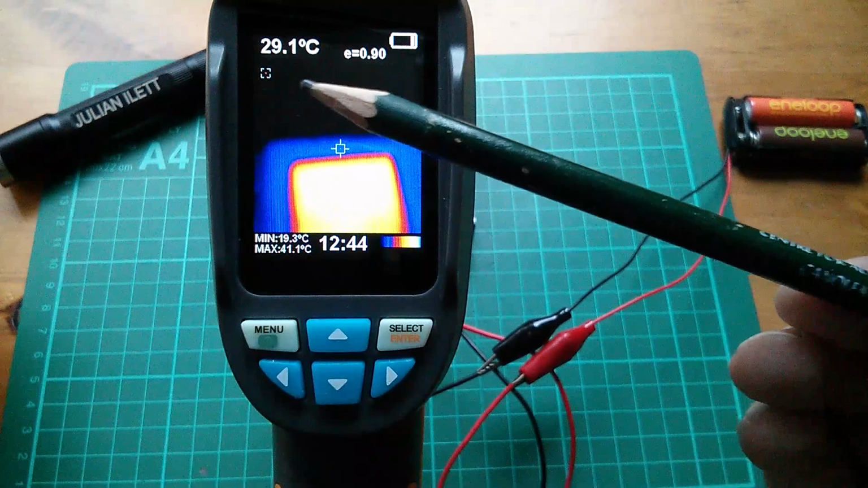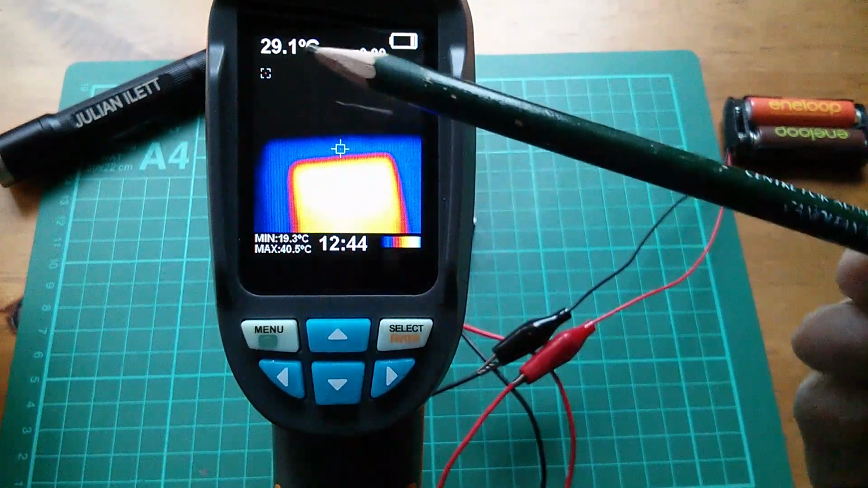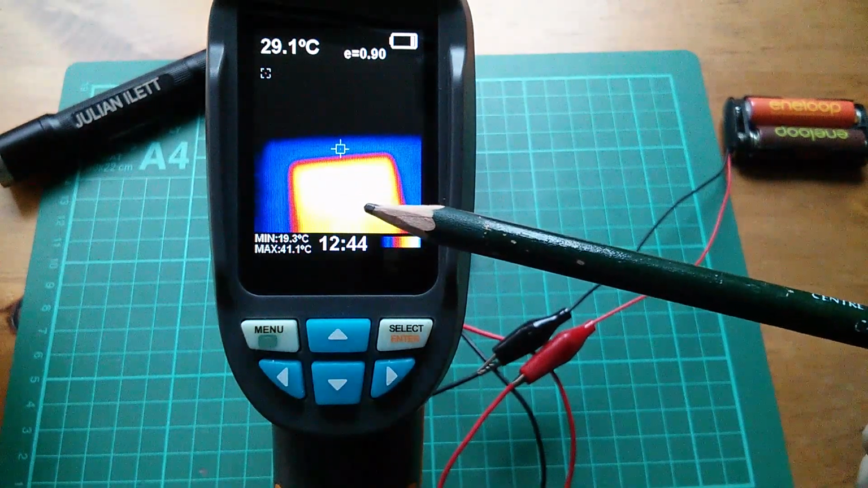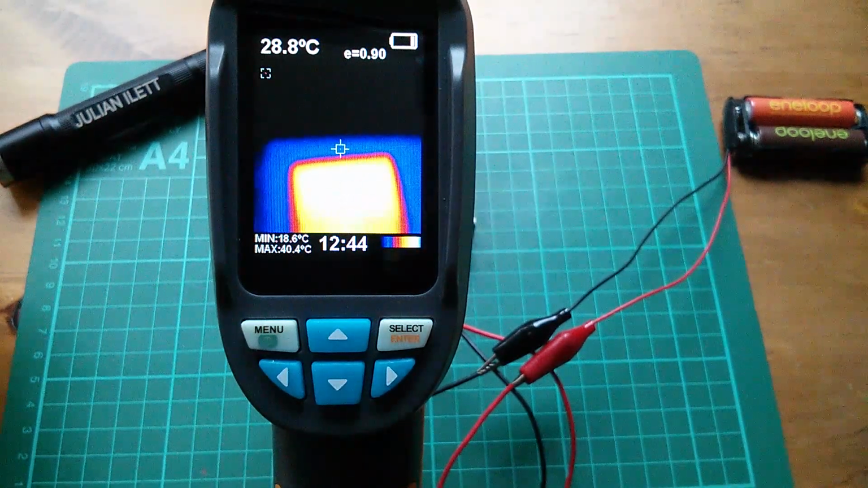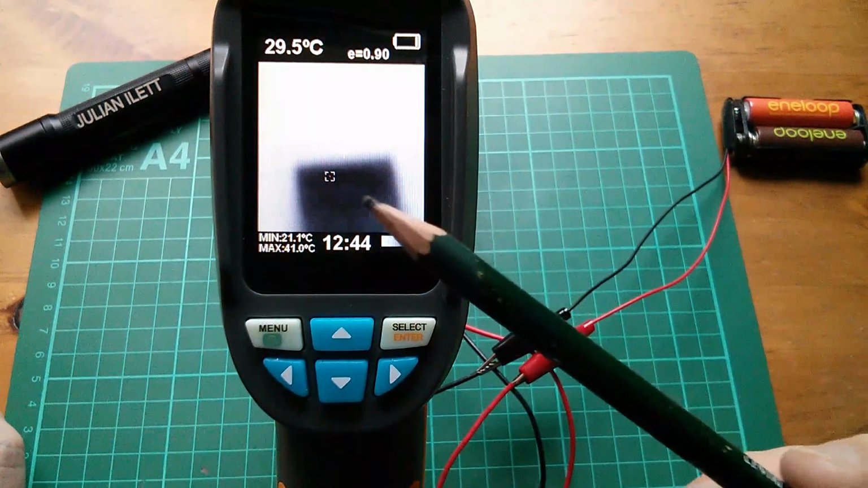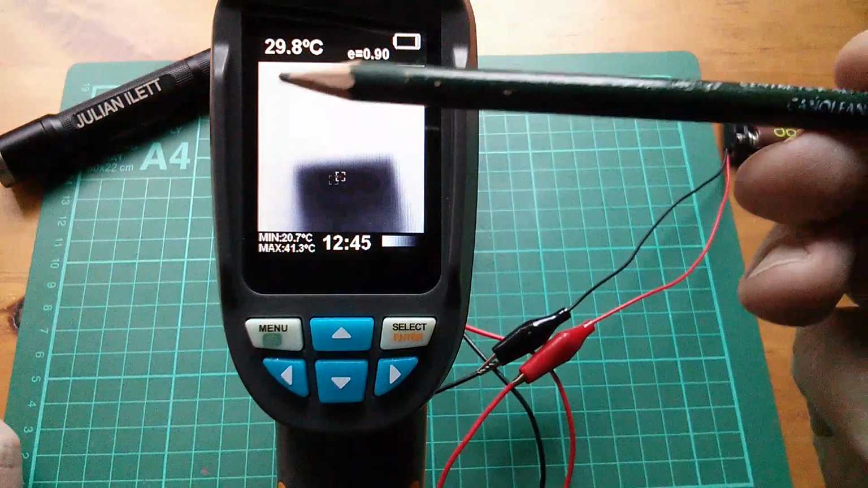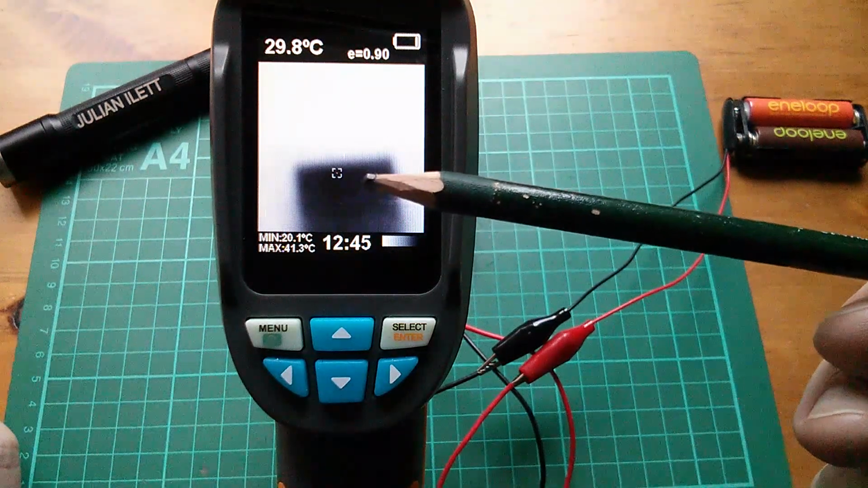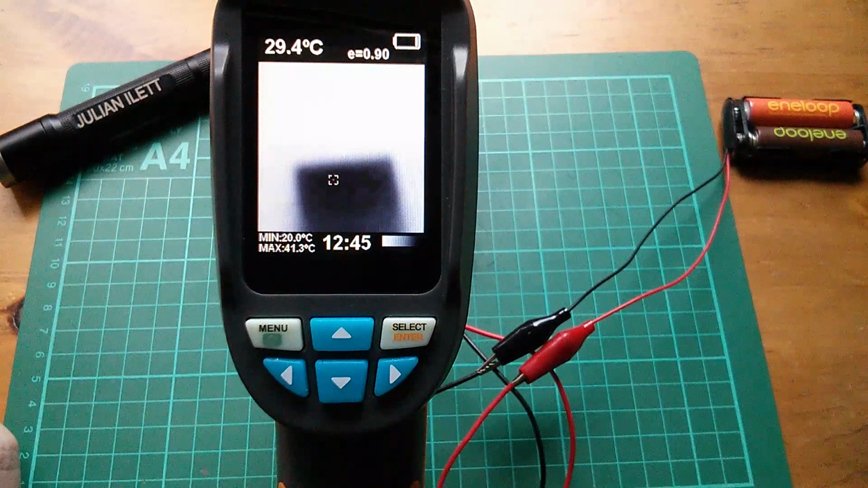Now you can see that I've switched on the high and low temperature markers. So the low temperature is 19.3. That's being indicated by that marker up there. The high temperature, because it's a white marker, should be a black marker really, or whatever the palette you're using is in this white area somewhere. So let me just change that palette. Right, the only colour palette I could find that would effectively show the hot marker was the inverse black and white one. So now the cold marker is up here in the white area somewhere, white being cold. The hot marker is moving around in the black area. The black is now warm.